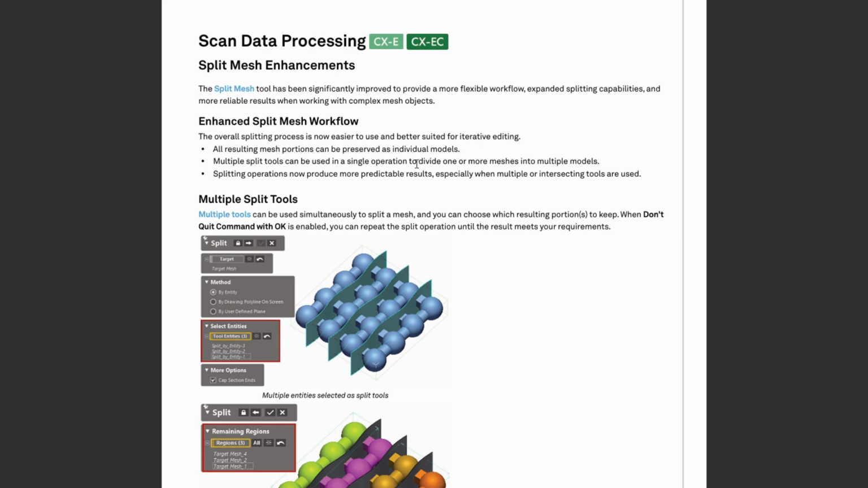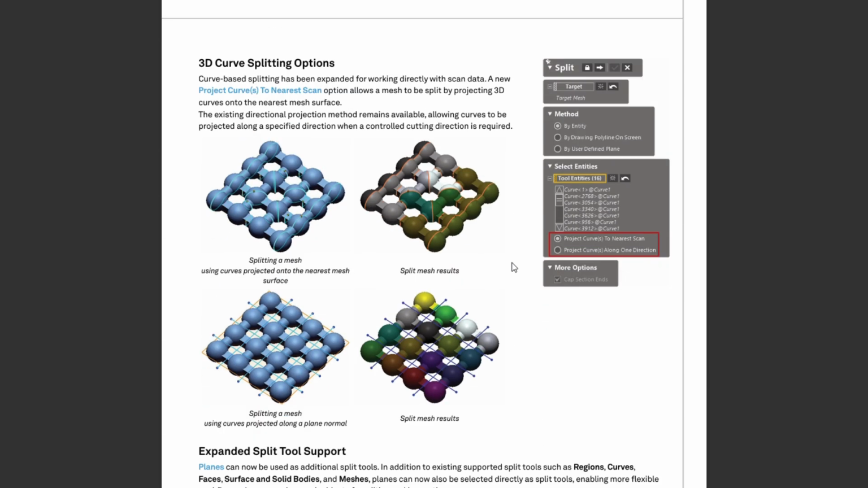And now you can split the mesh up multiple ways using multiple selection tools as well. So that's really nice. Instead of something that took me 3 or 4 operations to make lots of splits, I can now select them all and it will split it all in one operation. Again, saving you a bit of time and just making the workflow a little bit easier as well. As well as using planes and curves, we can also use 3D curves to split as well. And you can specify it to the nearest scan data as well.